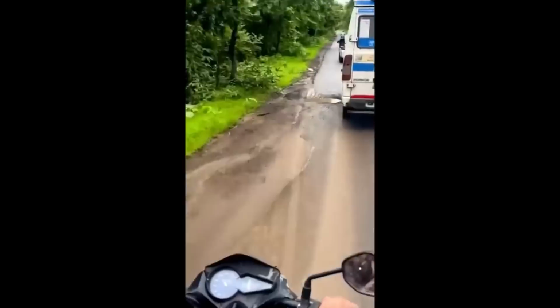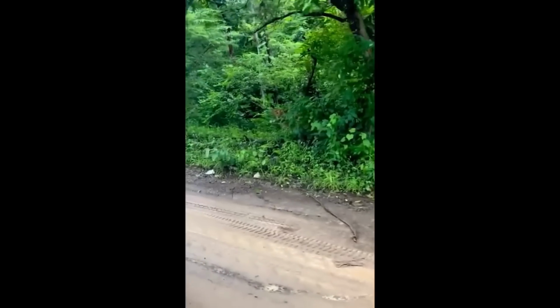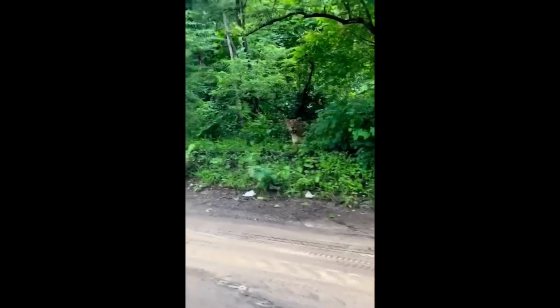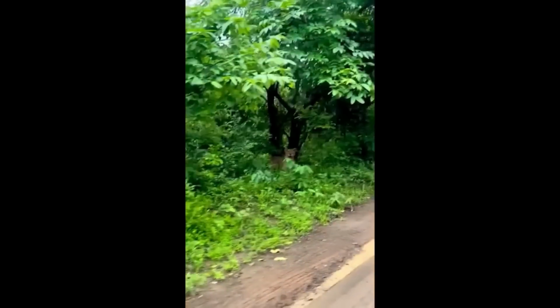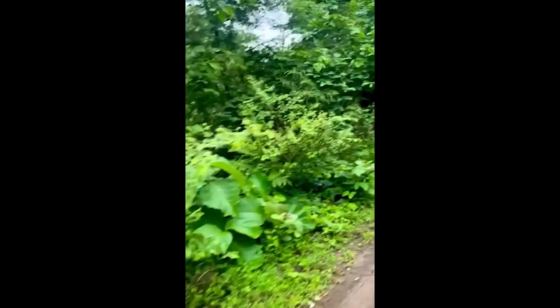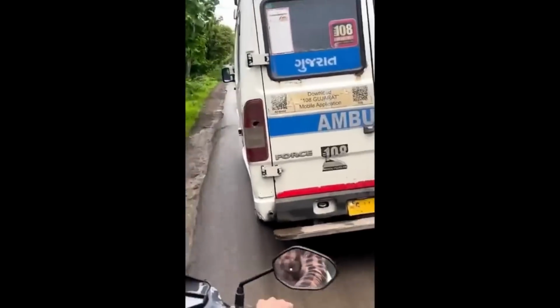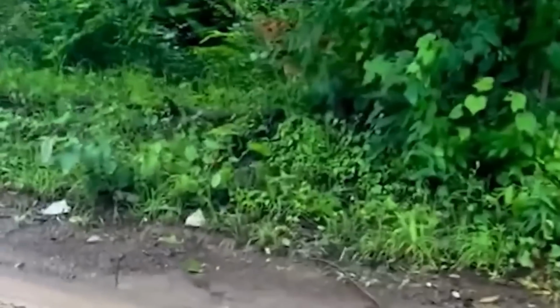We can see the recording from someone who is driving their motorcycle behind an ambulance, perhaps going to an emergency. Based on the writing on the ambulance, I think this might be India. The camera quickly pans towards the right, where we can see a dense forest. But more terrifying, there is something lurking in the bushes. As he advances, he can see a lion creepily staring back at him.